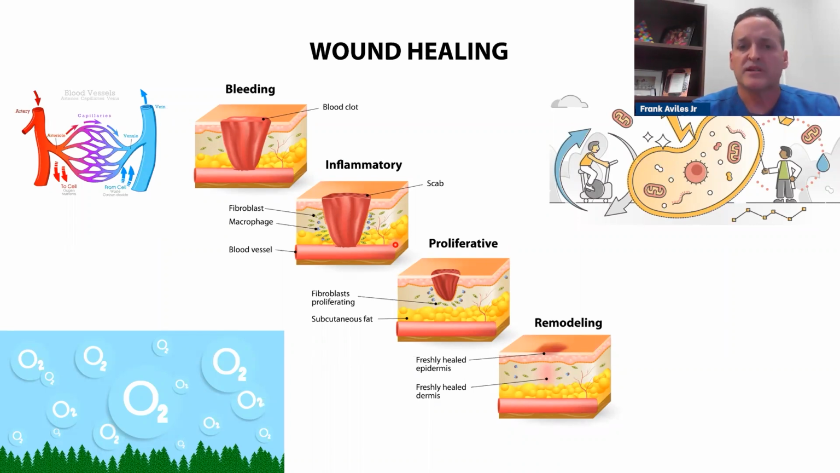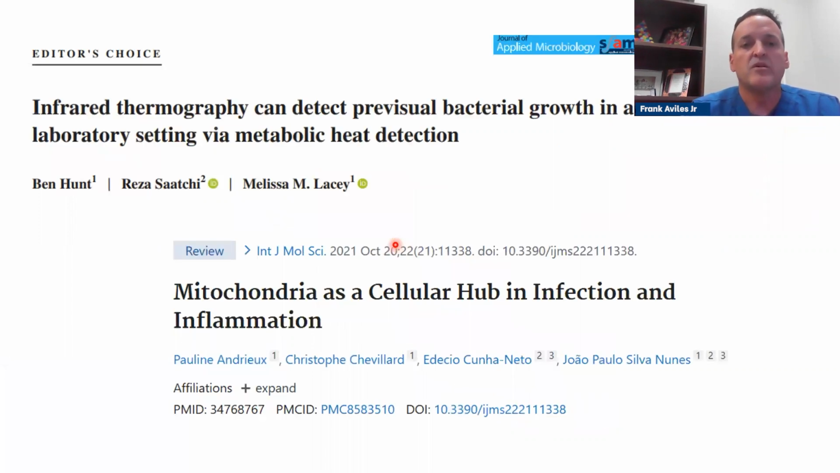So I had to explain this to Dr. Carolyn Fife the other day, because I know that thermography can find out this metabolic activity that's going haywire. And so just to let you know, this is some of the recent studies that they're showing that they can grow bacteria in a petri dish and scan them with thermography, and they're able to find that this bacteria will produce this abnormal metabolic activity. And so the mitochondria, through cellular respiration, has a big effect in what I see with thermography.